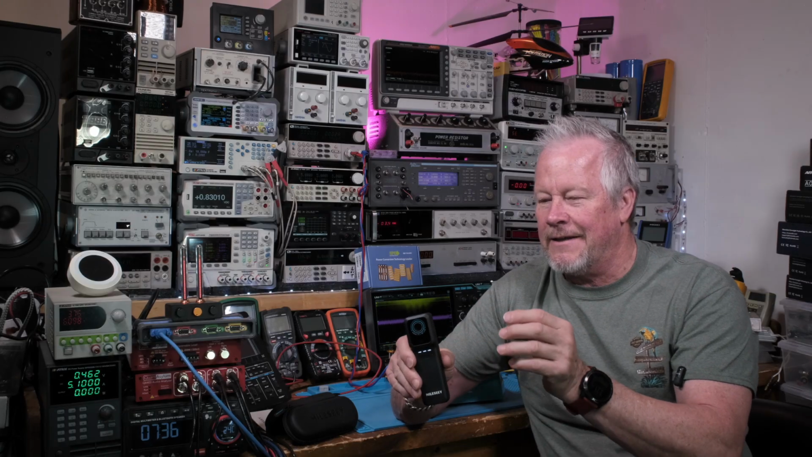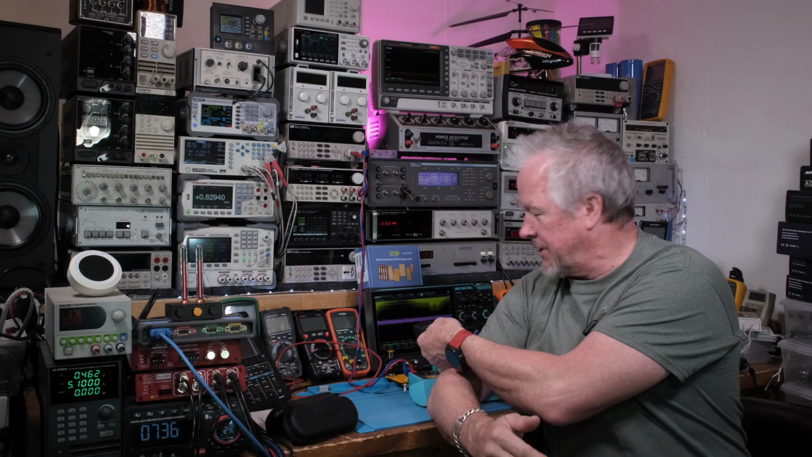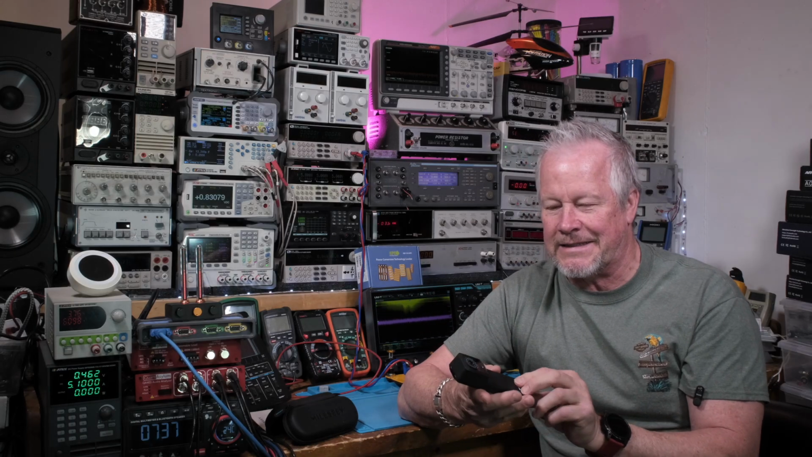It's really nice that you can actually charge it while you're measuring. Some devices, once you plug in the charging cable, it turns it off, right? But yeah, I was charging this while I was using it, so that's nice.